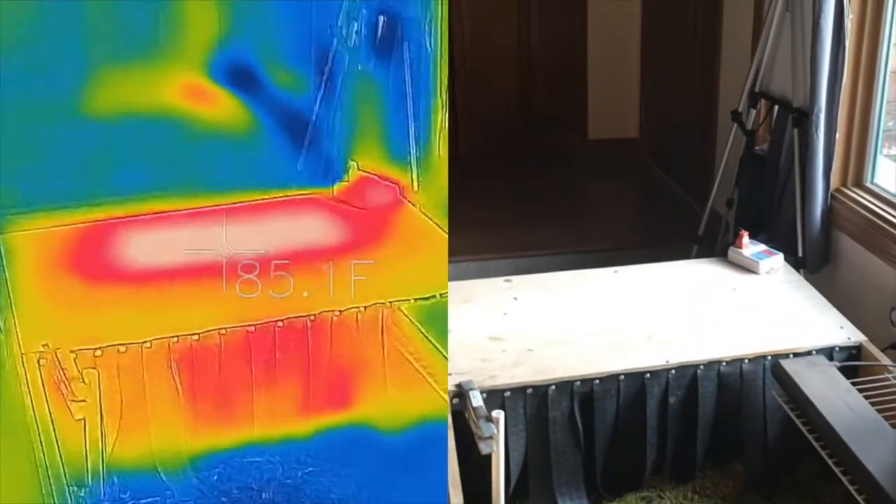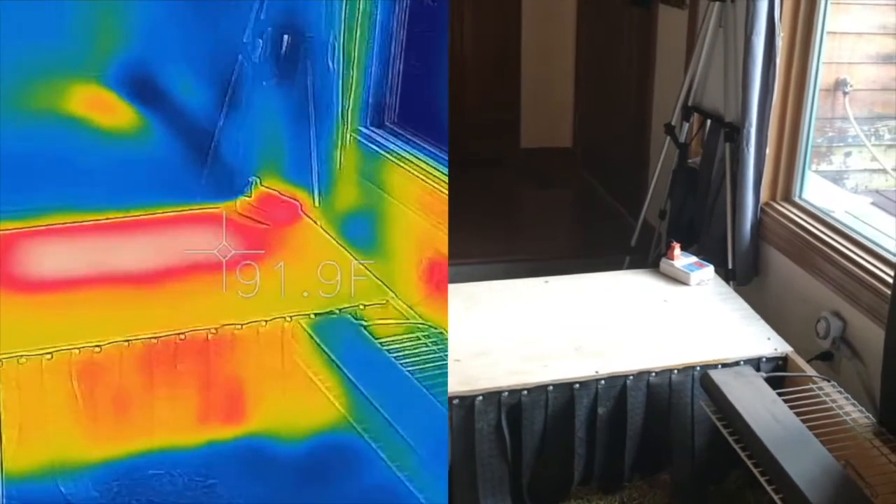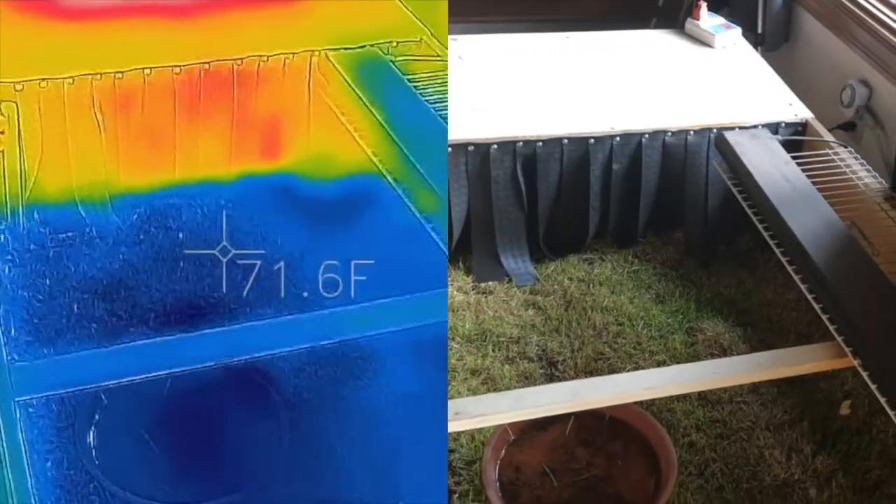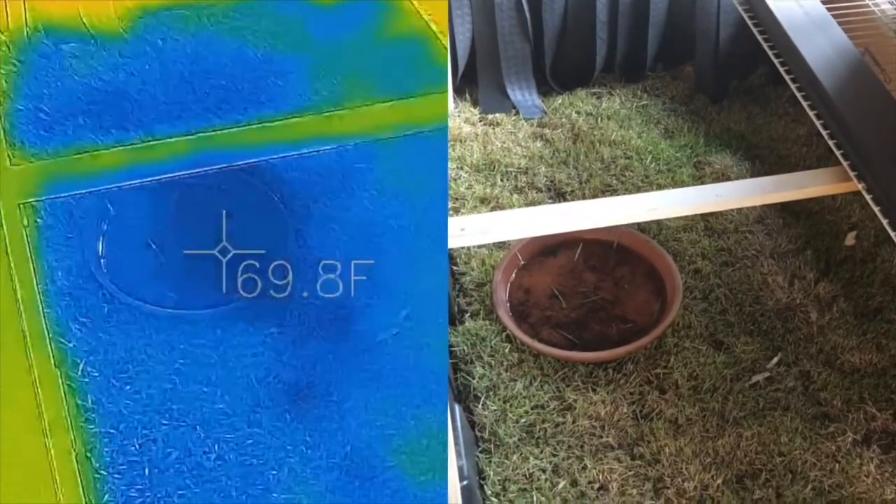And then we can move over here. What we're seeing here, this extra warm spot on top of his enclosure, that's where the radiant heat panel is that keeps him warm at night. So the wood right there is sitting in the 90s, so that's radiating down to him. Everything else is in the 70s and 60s. His water dish is down in the 60s.